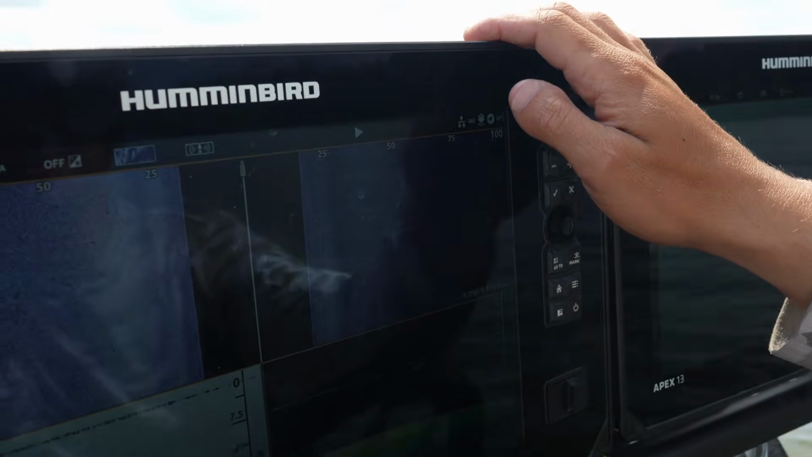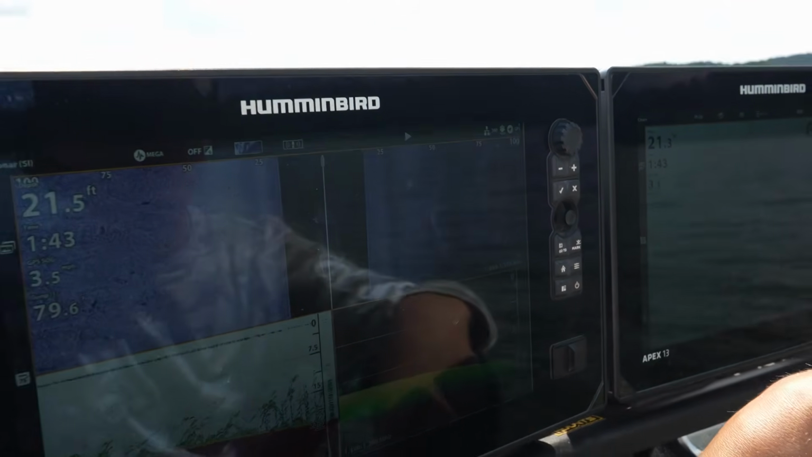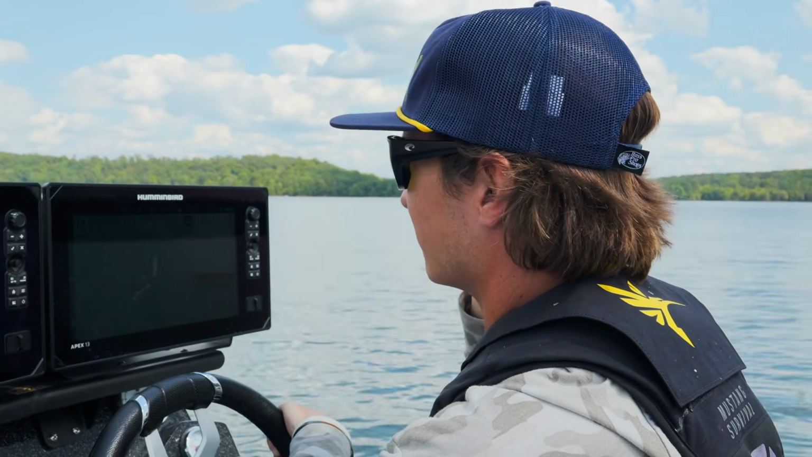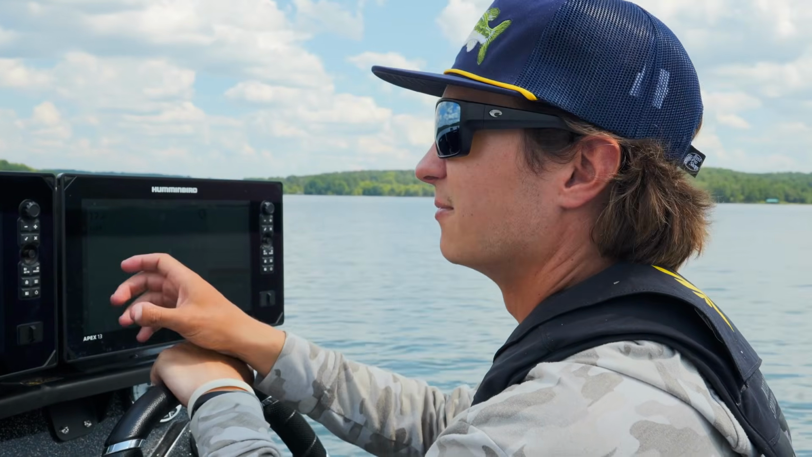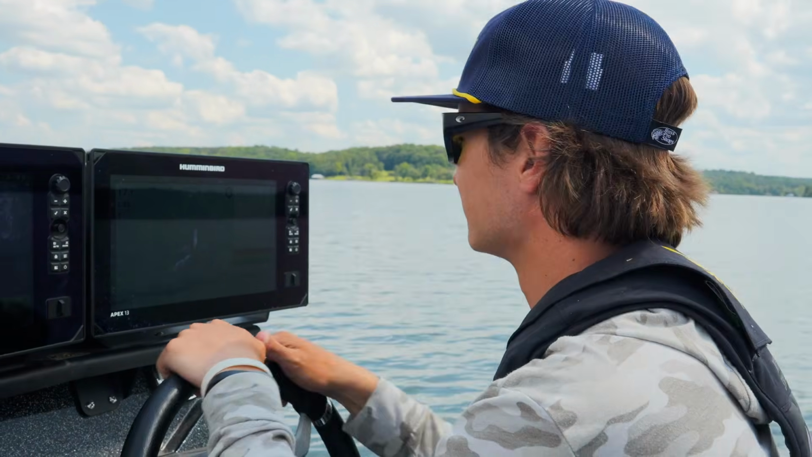I throw a tungsten football jig, and that seems to be my favorite jig to catch them on and drag, because you can feel every little rock, every little shell, every little piece of the bottom. That's really important when you're dragging offshore, because some of these places you're fishing are 20 foot deep, and you might get a little tiny bite and the fish barely eats it, and you'll feel it with that tungsten. So that's why I throw tungsten.